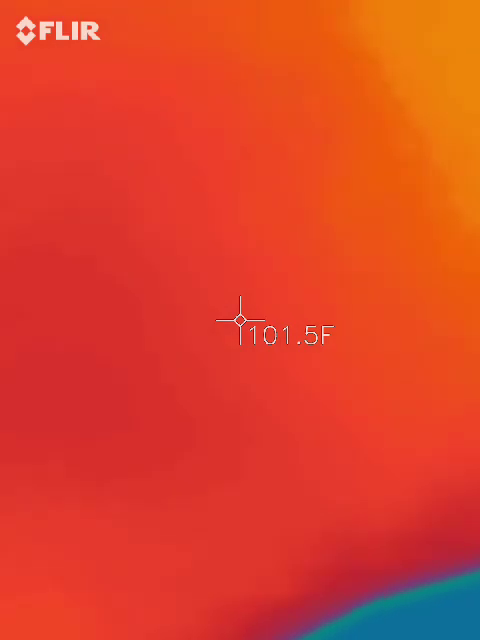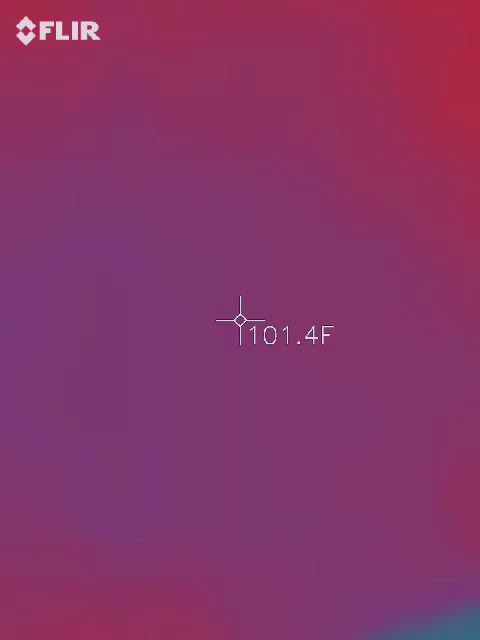There's all kinds of stuff that goes on inside this thing. I'm curious about the temperatures. It's really hot in here.